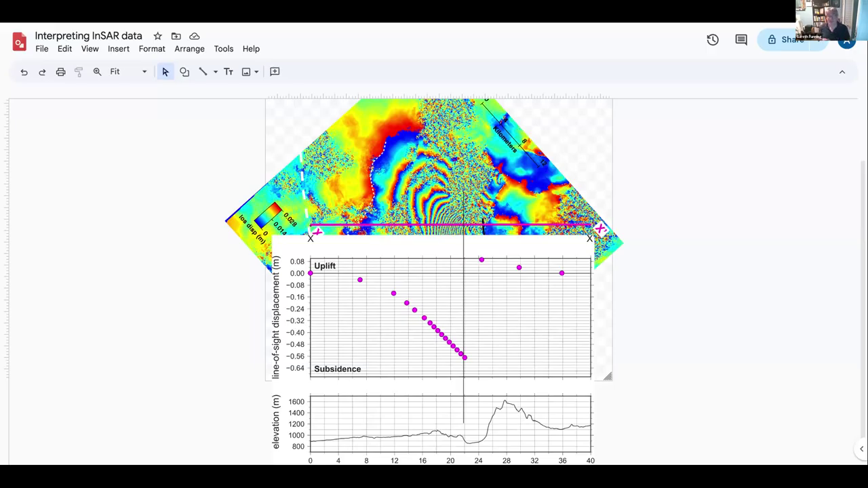I think that the subsidence is happening on the left side and the uplift is happening on the right side, and it's quite asymmetric. Yeah. There's a lot more subsidence than there is uplift. Right, thanks for showing. I'll show you mine, and then